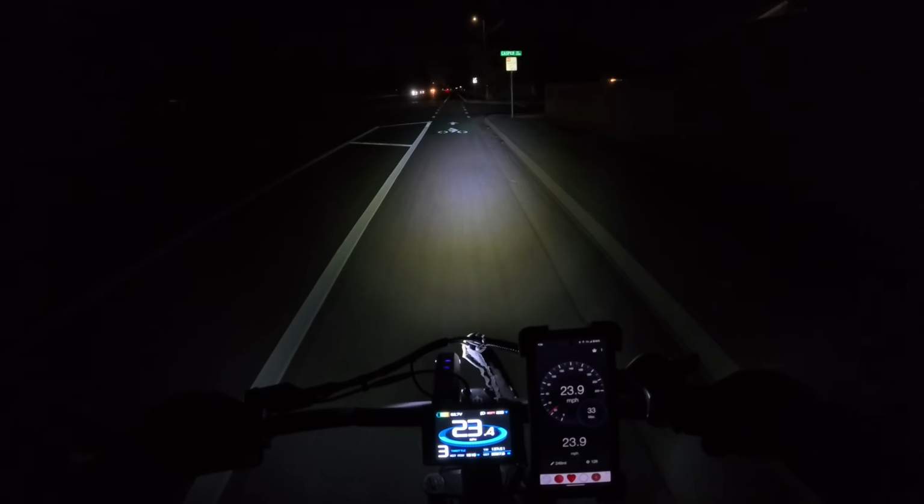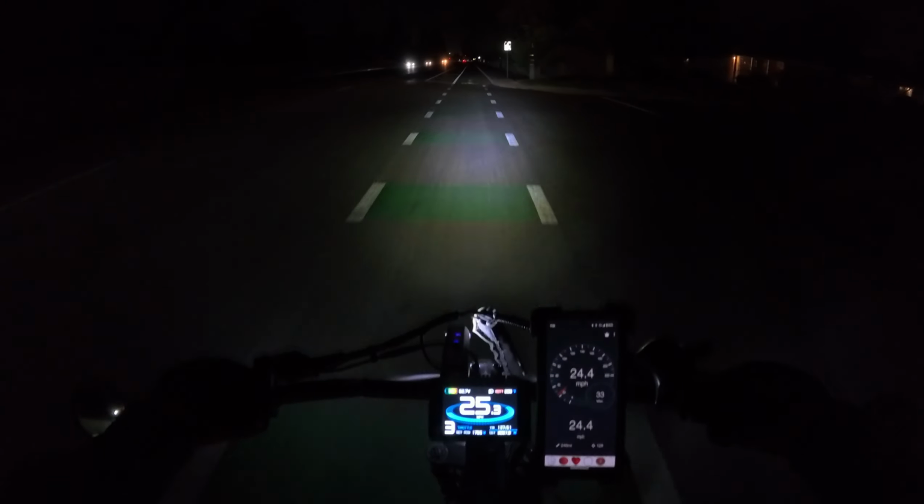Show you guys my aftermarket light. So it's about the same one. So that's the aftermarket one. A little bit wider than this, but honestly, you could really just ride without the aftermarket light if you don't want it. If you're wondering about how to get the speed to be accurate on the Wired Freedom,